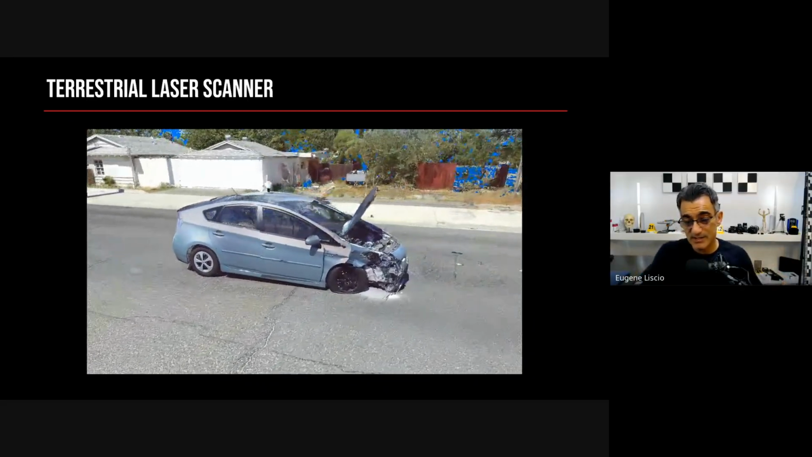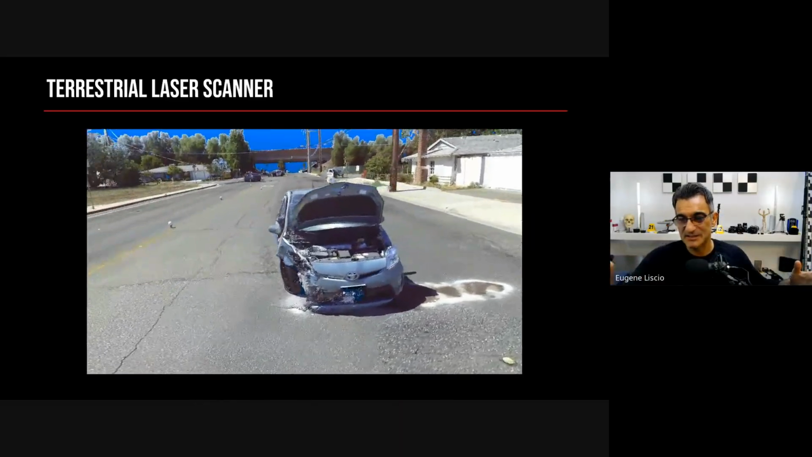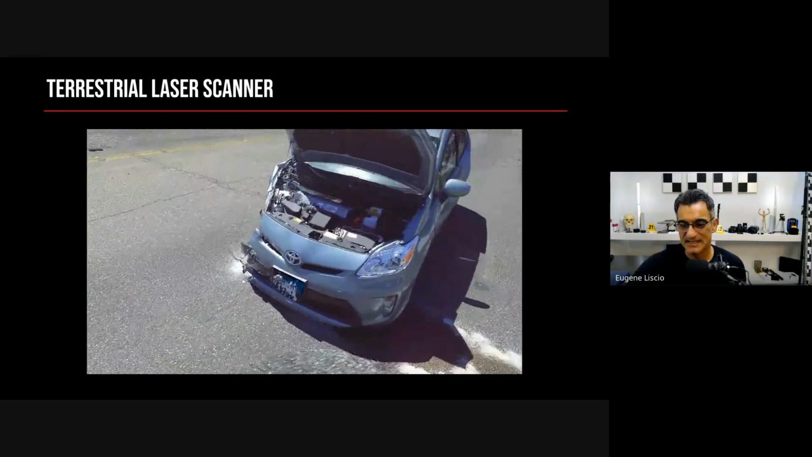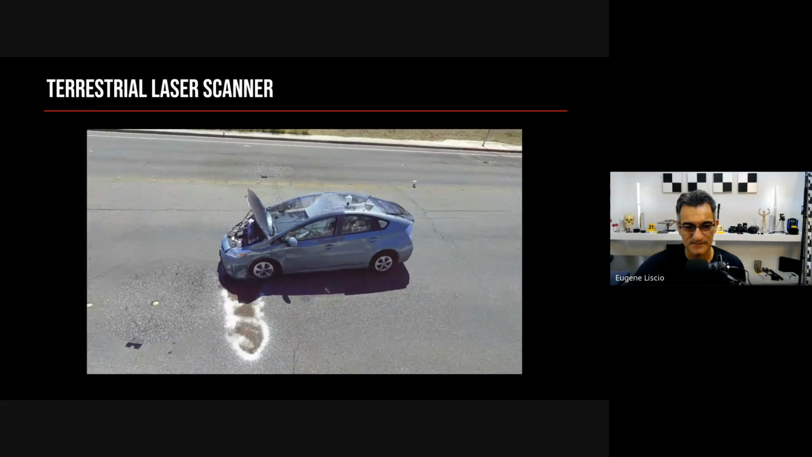But the beauty of the point cloud is that it looks quite familiar. I can see the car, I can see the spill on the ground, I can see the damage. It's not like interpreting a total station survey where it's just points. Okay, you get the idea. I think many of you are familiar with point cloud data today, but let's talk about photogrammetry a little bit here and see what that brings us.